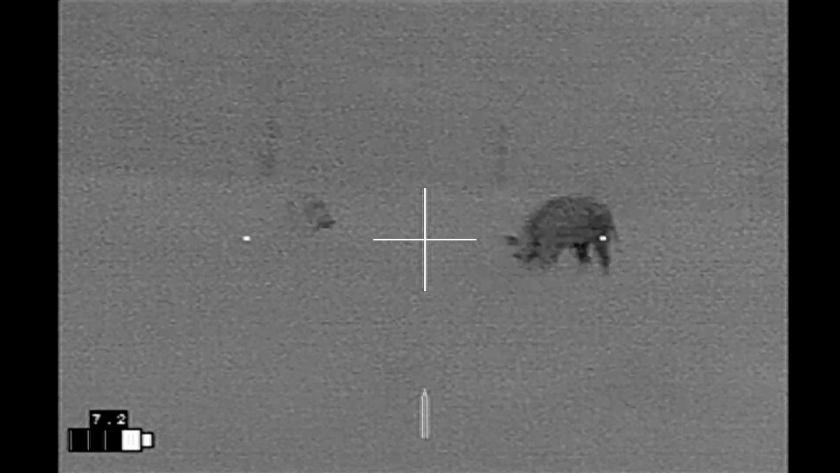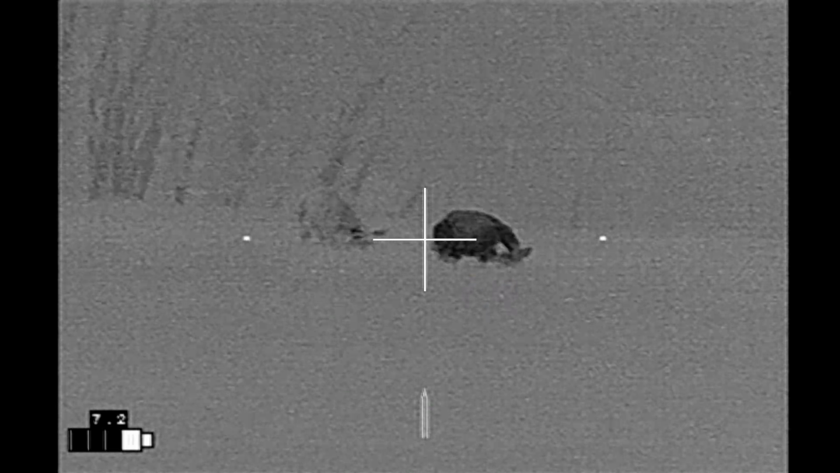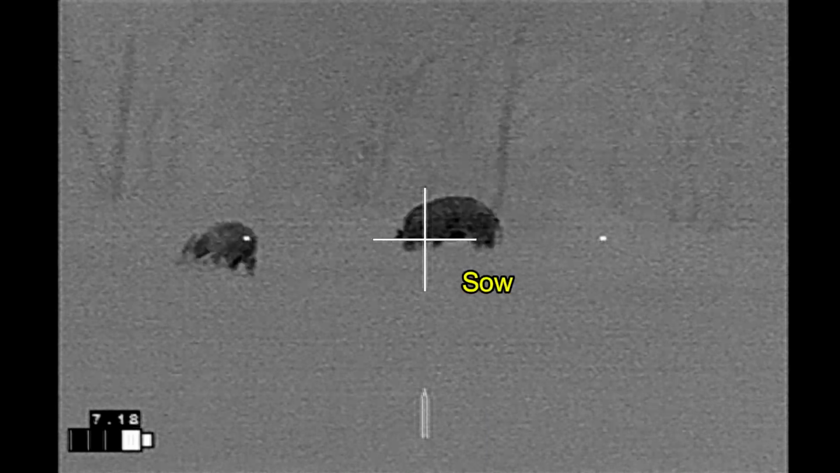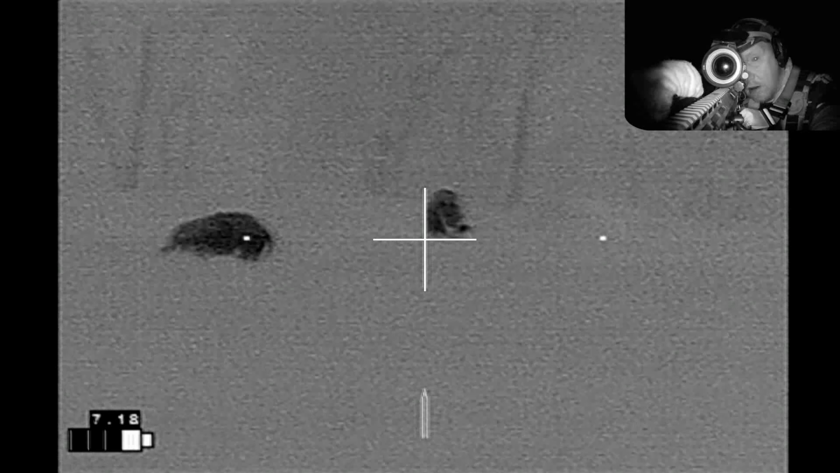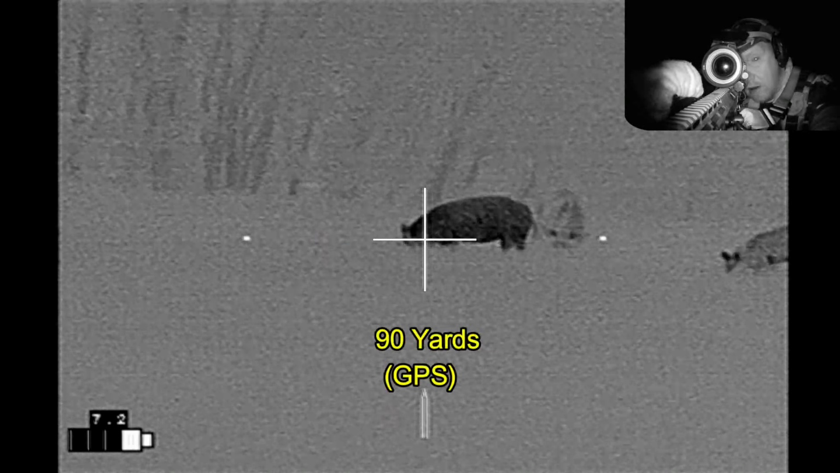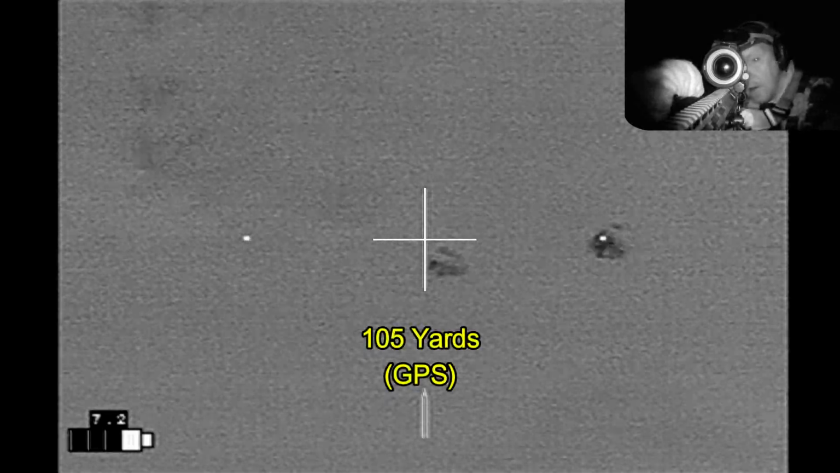But I definitely want to start with a sow and not a boar. Alright, this one looks like a good candidate. And I like this shot.